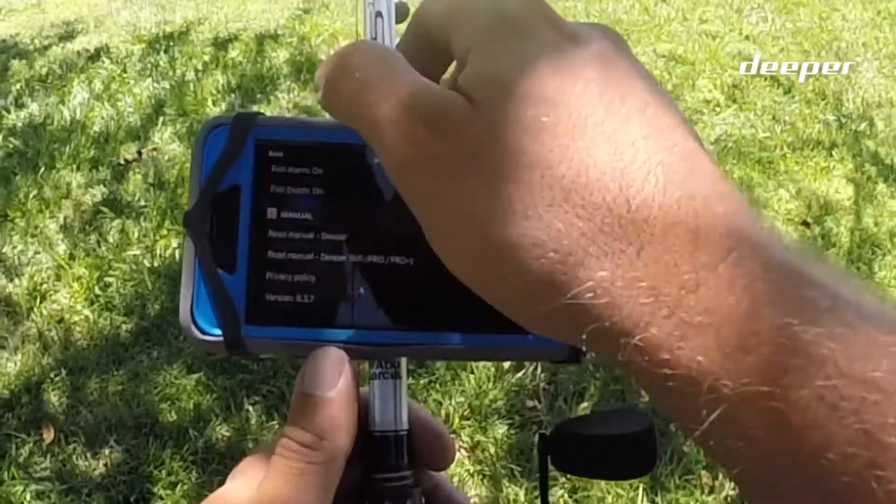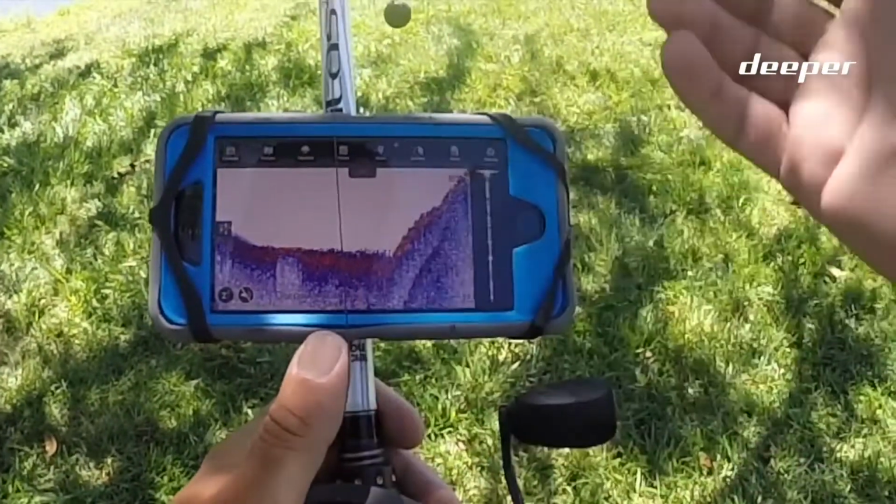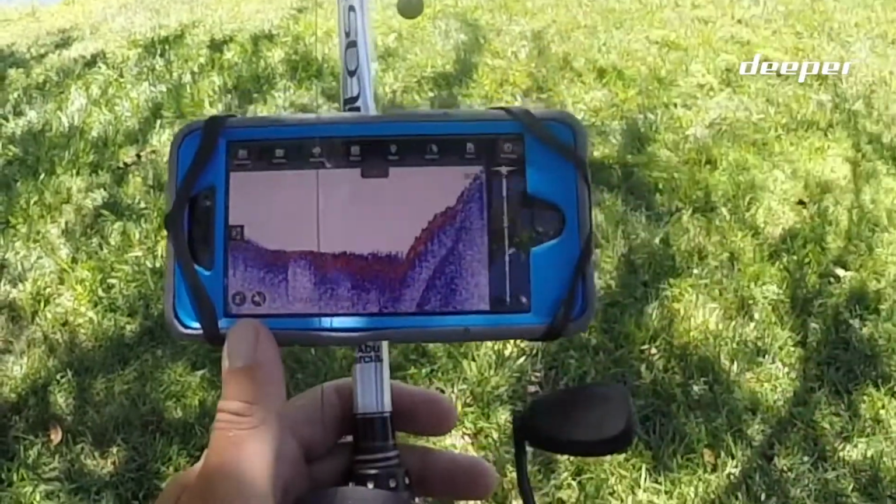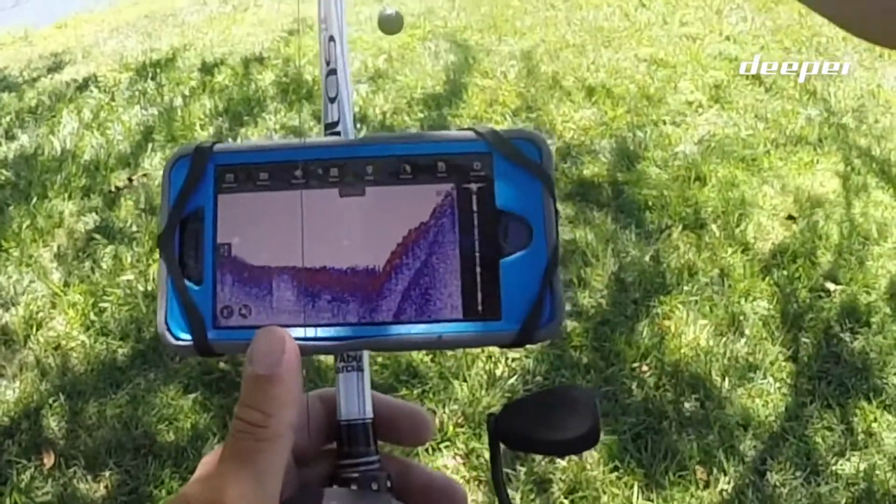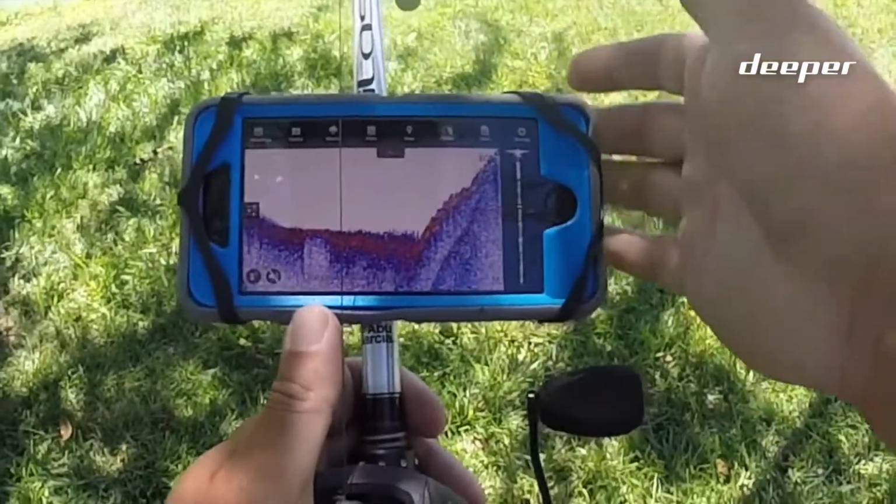This is a Wi-Fi connection, and so you have awesome signal pretty much no matter where you're at. Even if you have zero internet connection, this thing connects really easy. I've had no problems with it disconnecting. So obviously that is super important.